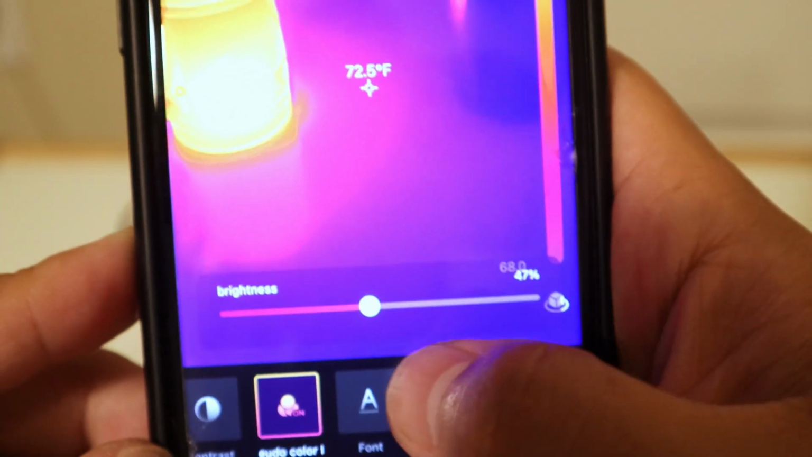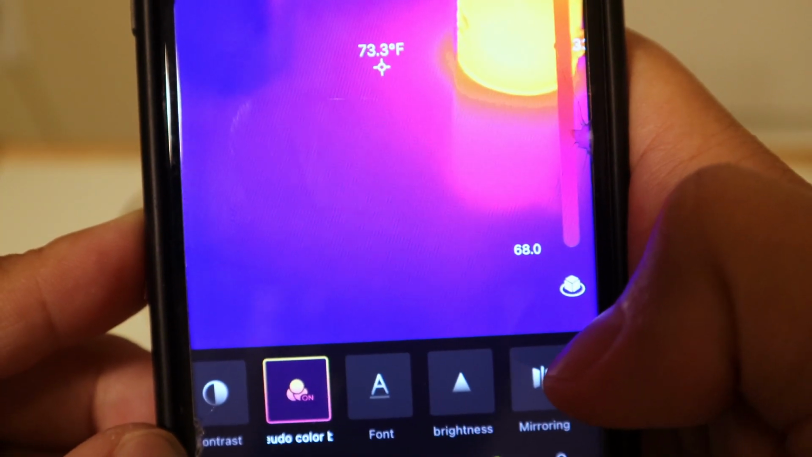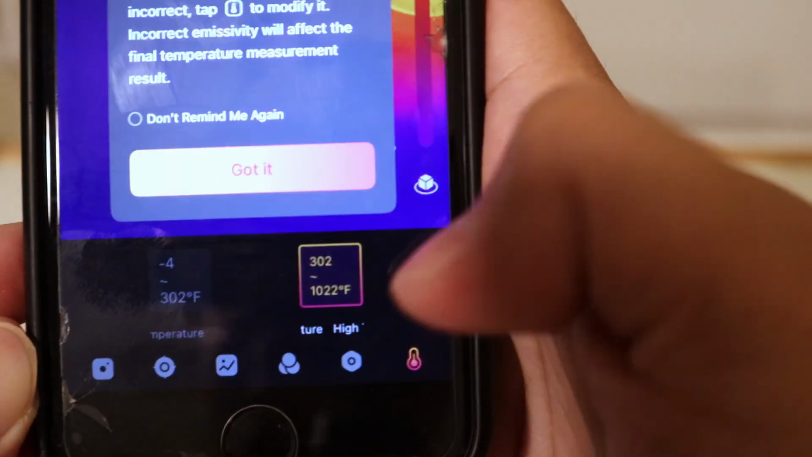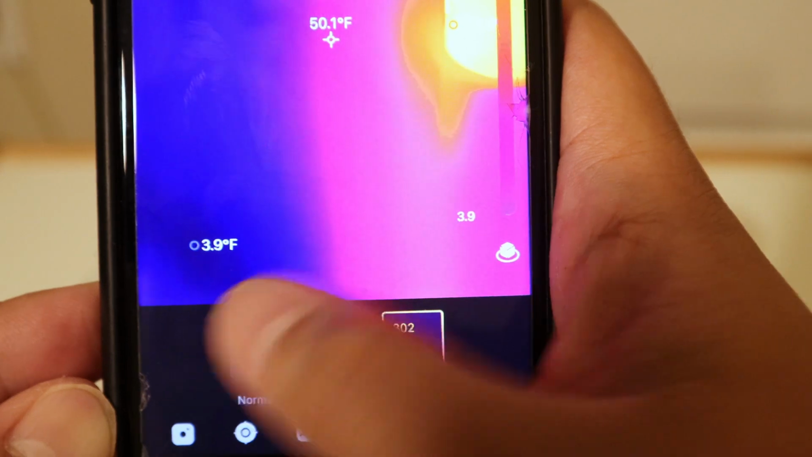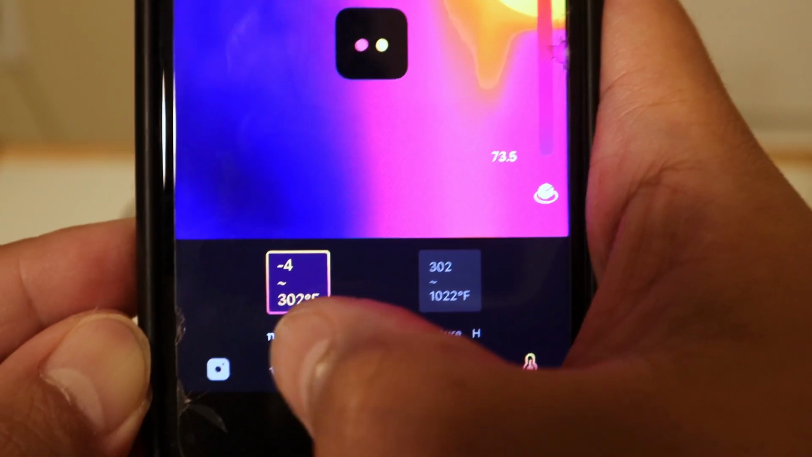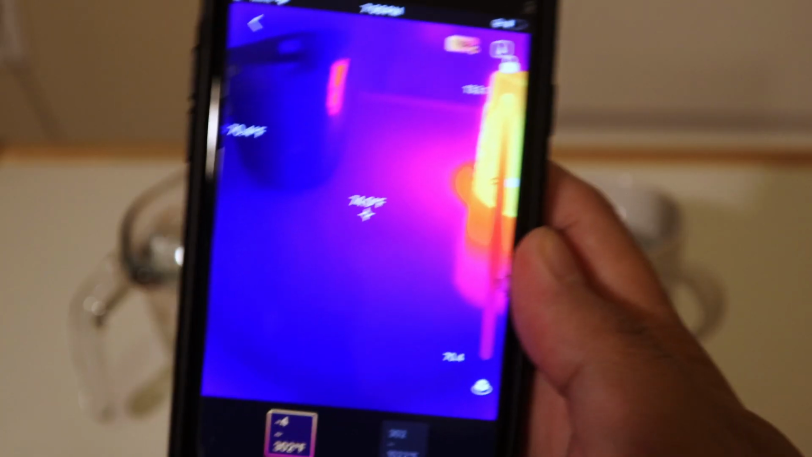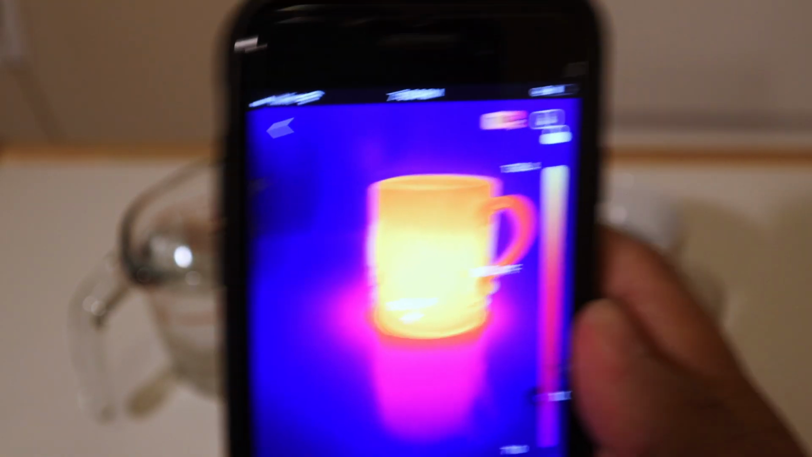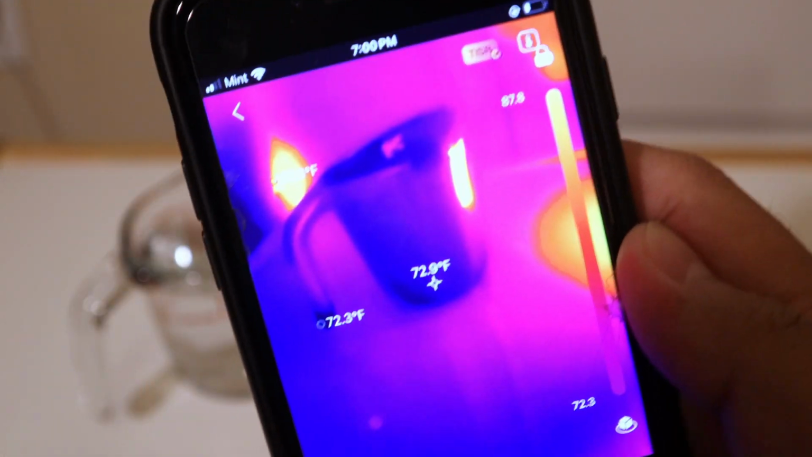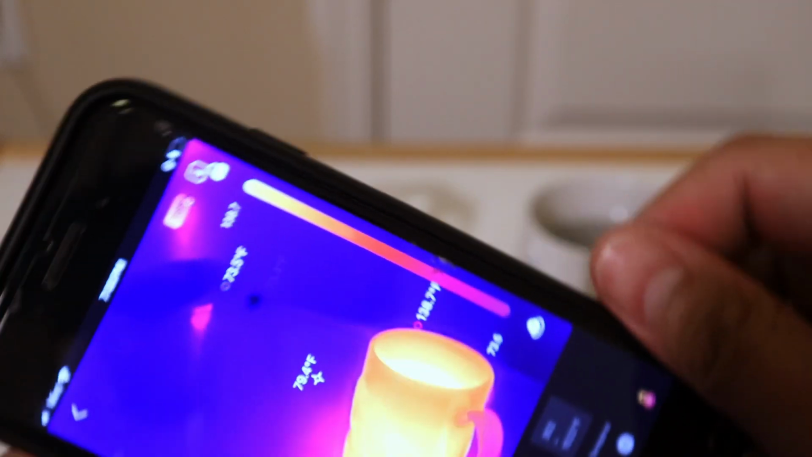And then finally, mirroring, which means it'll just flip-flop it. Lastly, if you're in an environment where everything is really hot, you can change it to the high temperature mode so that it provides you with more accurate readings. By default, you would be in the normal temperature mode. So that's basically it. As you can see, it definitely knows where things are hot and where things are cold, and it'll display it very clearly to you on the app. So definitely check this thing out today. It's super small and convenient, and you can just attach it to your phone.